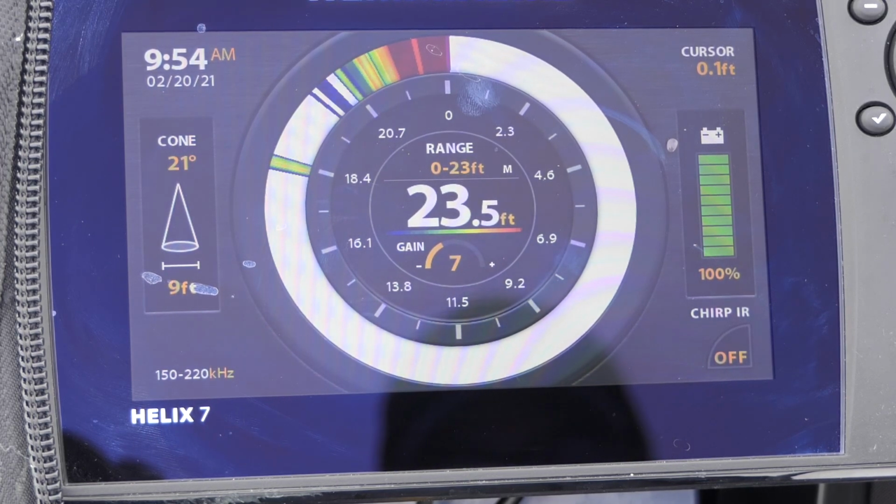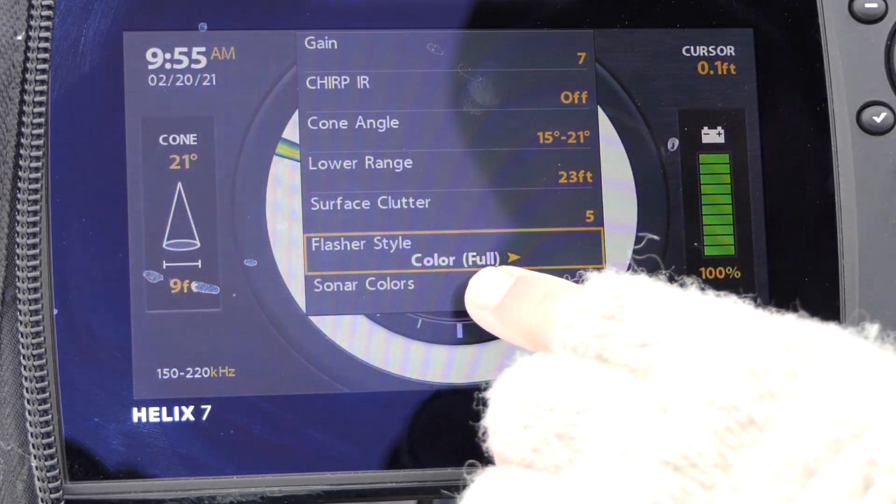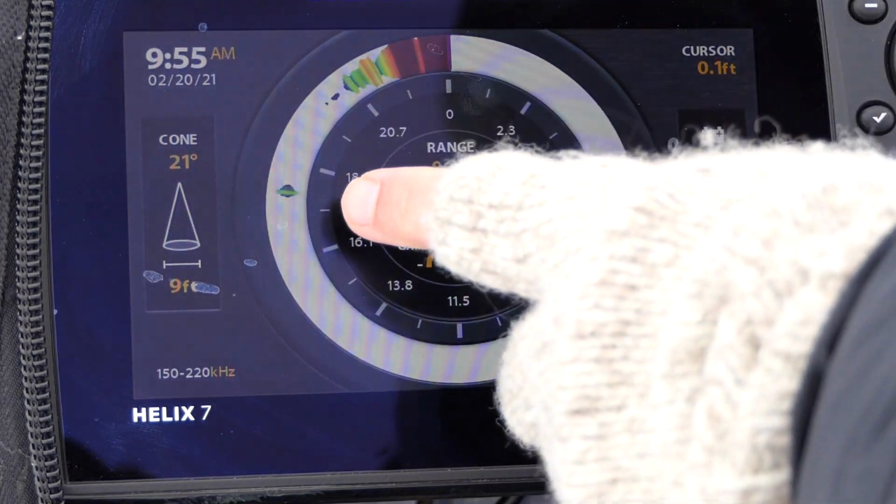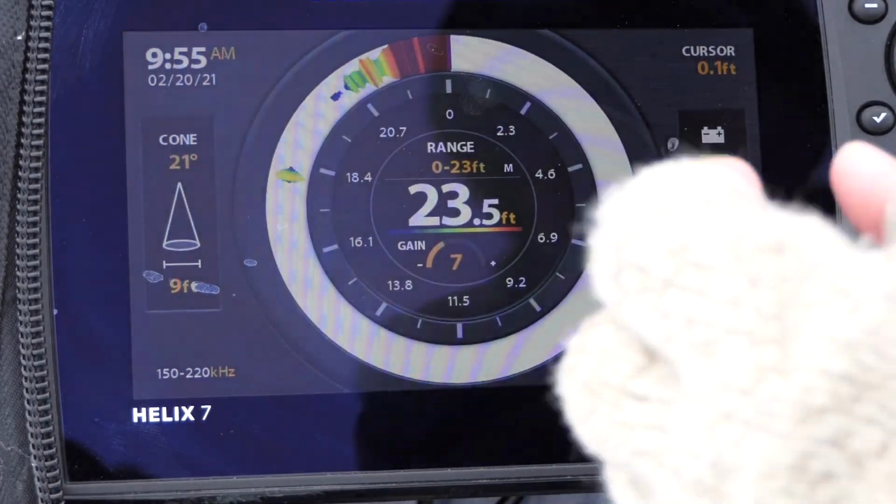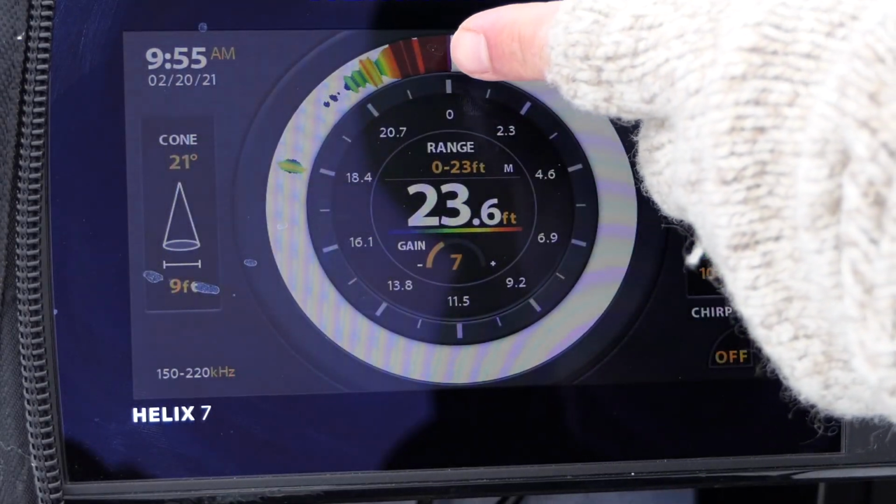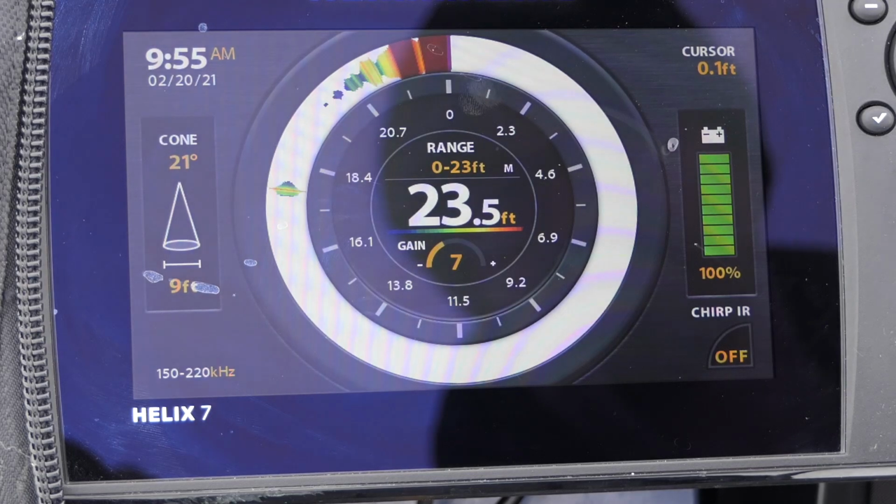Now, despite the flasher not being able to show you history, it does have a little trick up its sleeve, at least on these Humminbird Helix units. I know that some of the older ones, like Vexilars and stuff, don't have this option. What you can do is go to menu, and we're going to go down to flasher style. Right now we have it set on full. If we go over to A-scope, it looks very different now. Now you see that we still have the same color spectrum, but the size of the signal looks more disc-shaped. And the fuller and stronger the signal is, the wider it will fill the screen. So like the bottom is obviously really wide, all red, side to side. But this actually gives you another way to look at signal strength.